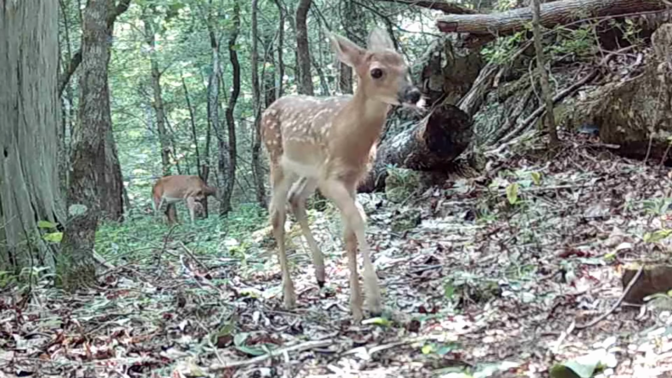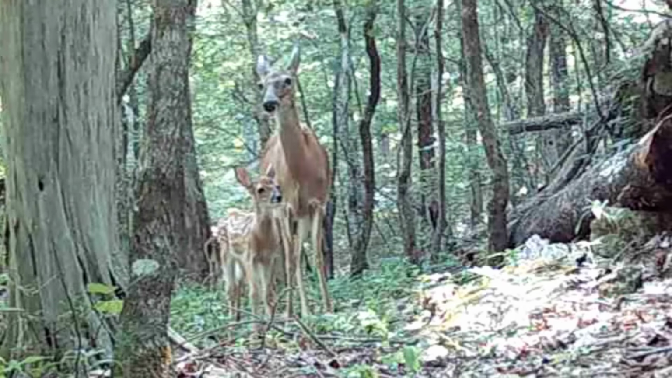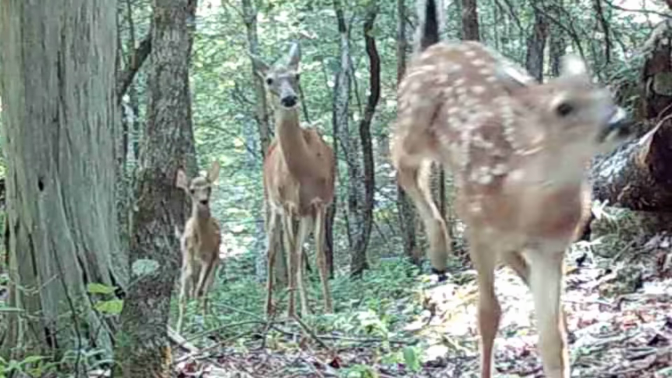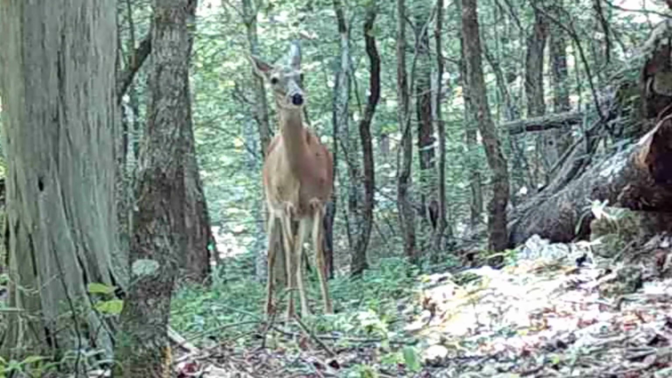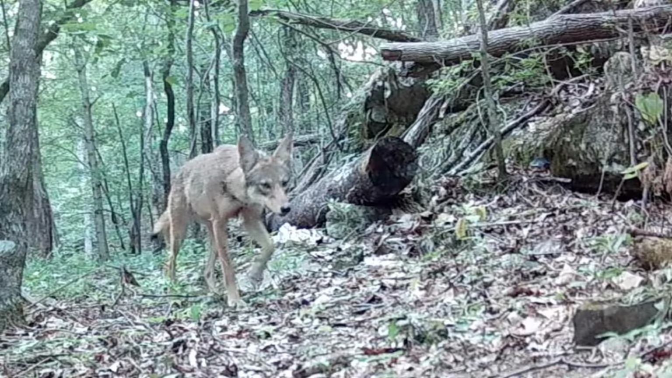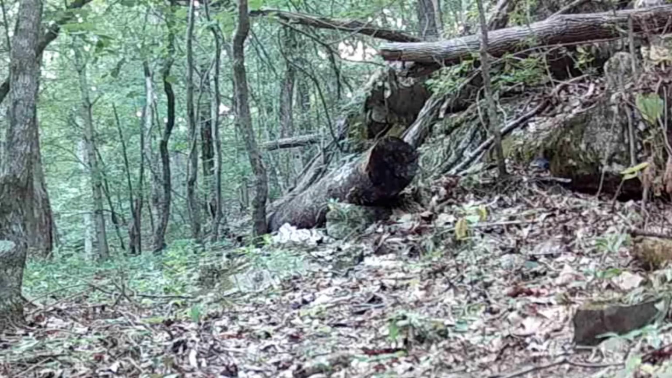These little fawns, they're having a good time exploring their new world. And Mommy's overlooking them. They just like a bunch of kids, having a good time. But look who's following them around. Old Charlie the Coyote. He ain't up to no good.